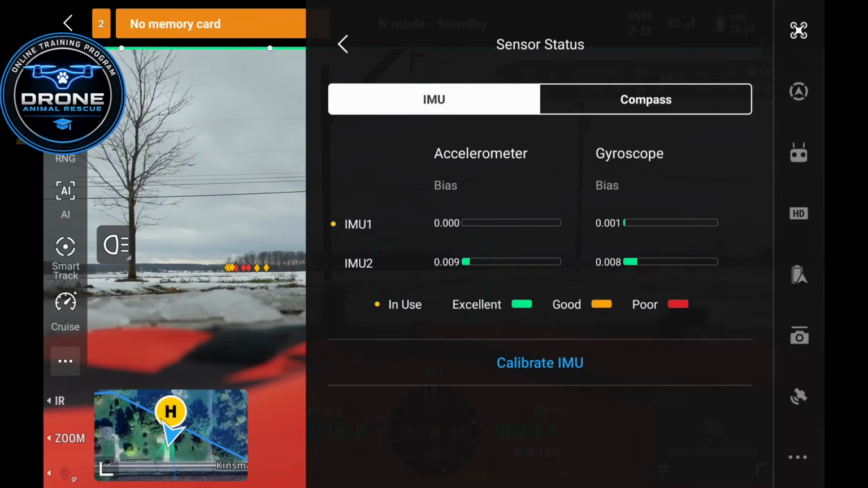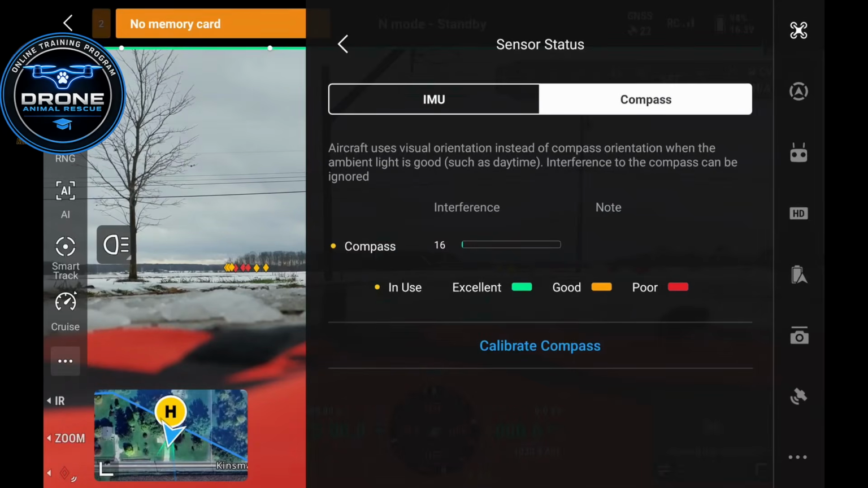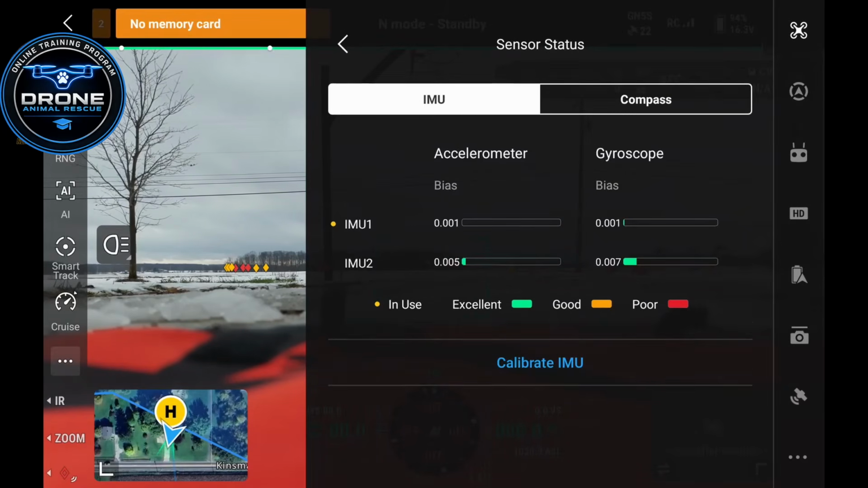But if you have an IMU calibration error or compass error, your drone should notify you that you have this error. So I'm not going to walk you through an IMU calibration or a compass calibration, because when you select these options here, whether it be for your IMU or compass, it will walk you through it. The drone has a very user-friendly way to walk you through it. It gives you like picture diagrams and all that. It's very, very easy. If you ever need to do your IMU or compass, you'll find that there.